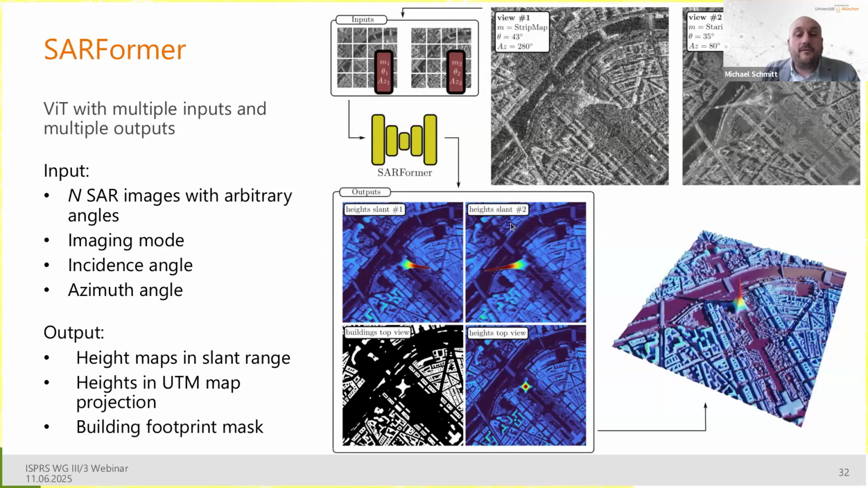And the output of the SAR former model is then the two independent height maps in the original SAR geometry, plus what we really want, the height maps as a digital surface model in top view if you want, and a building footprints map. And if you render the result, you end up with a nice illustration like this here.